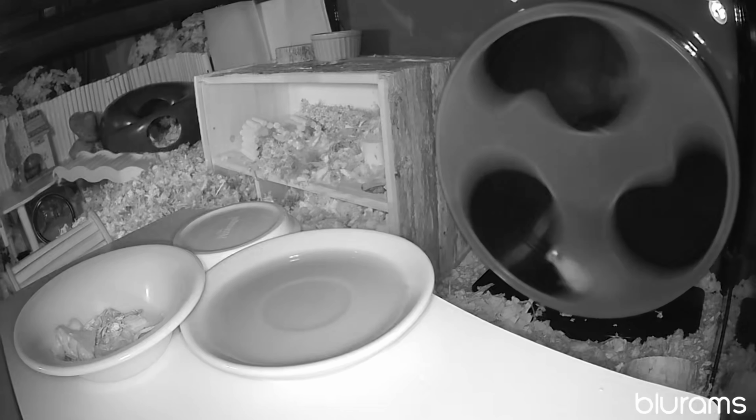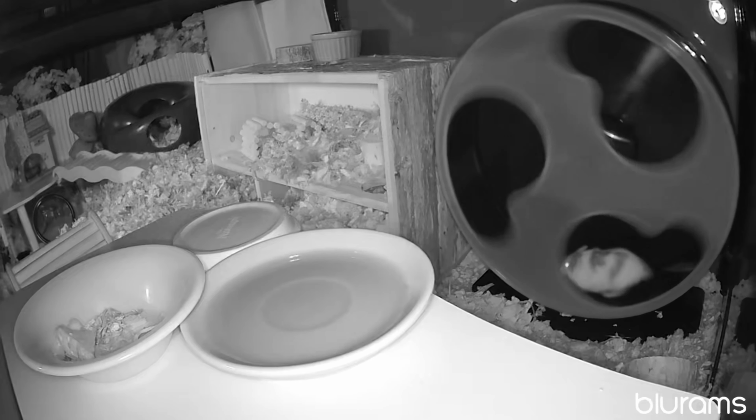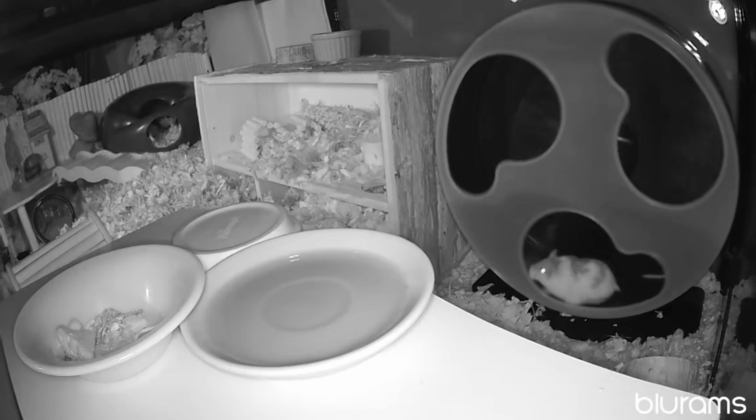That house is on the tall house there in the middle. It's on its back now, and it's in where the wheel is right now.